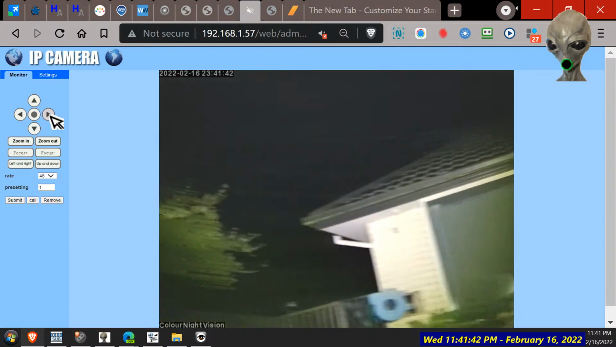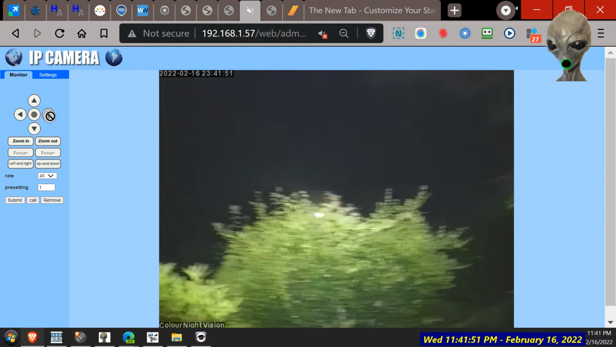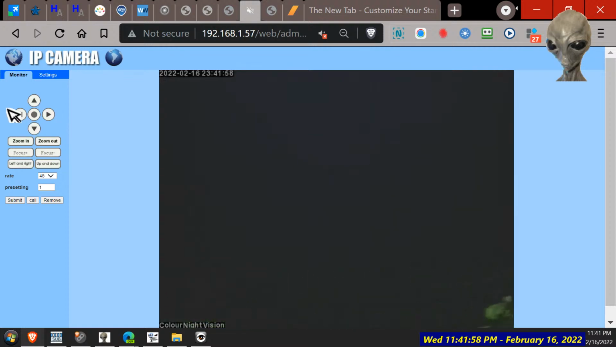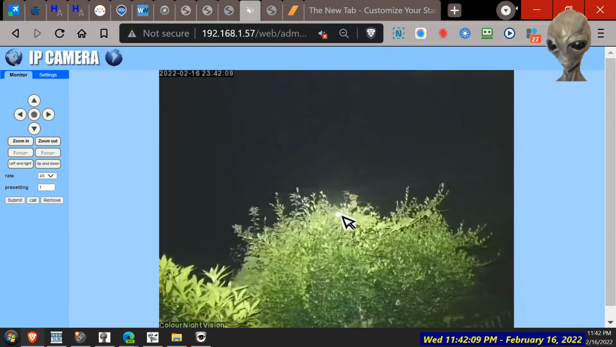Yeah, so where's the damn moon? So it's still behind that tree. It's got to be there, isn't it? Can't be, surely. Yeah, the camera needs to be higher up. Yeah, looks like a moon there. Yeah, I've got some bugs flying around still.